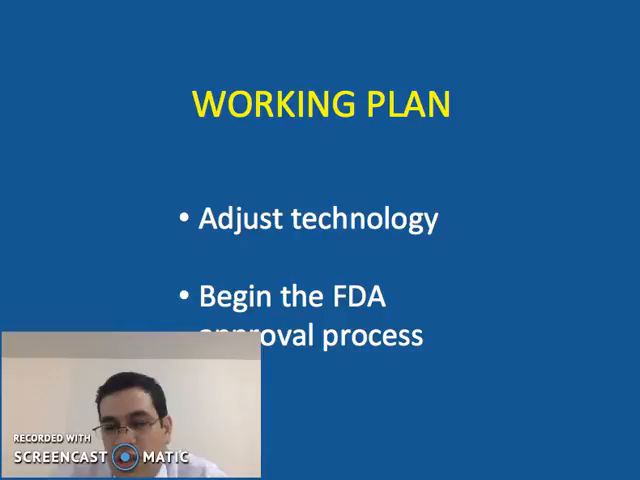This requires clinical studies in healthy subjects and then in subjects with the disease. Although, even if the technology initially failed, I'm sure it will arouse interest in medical societies and other groups will begin to use it.